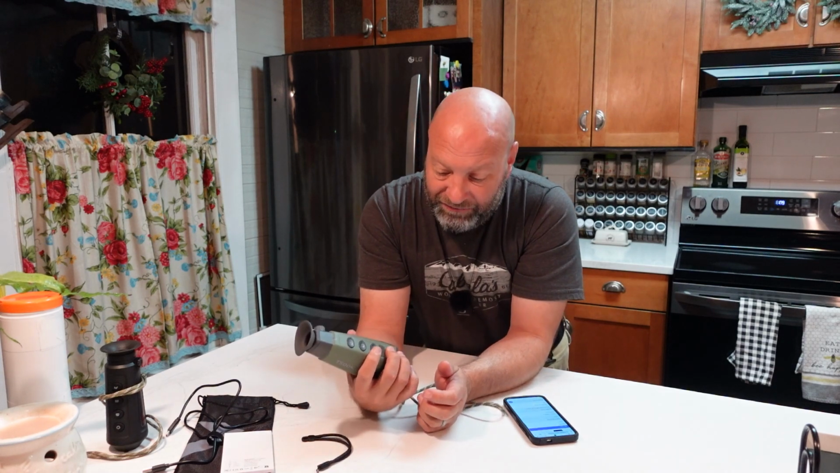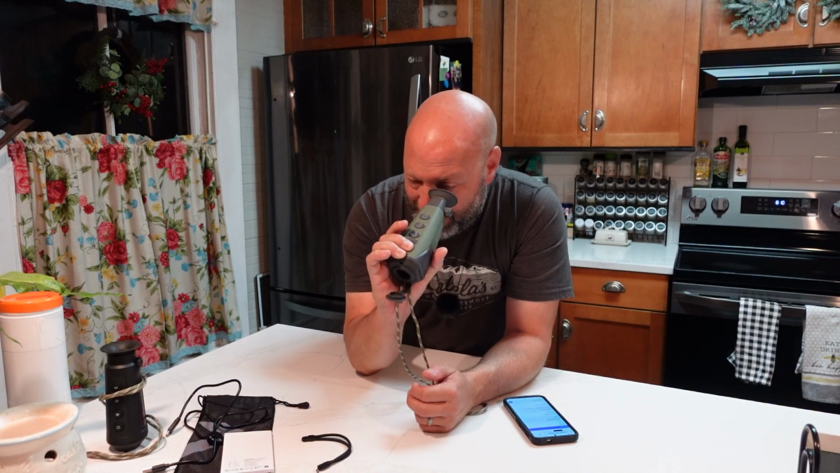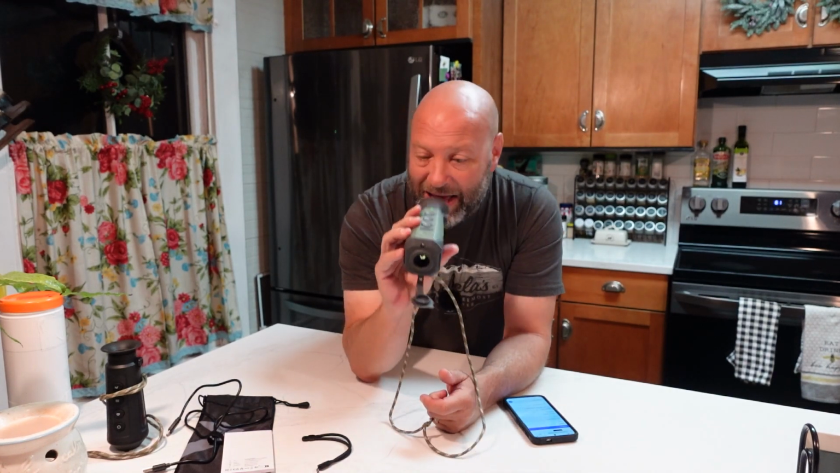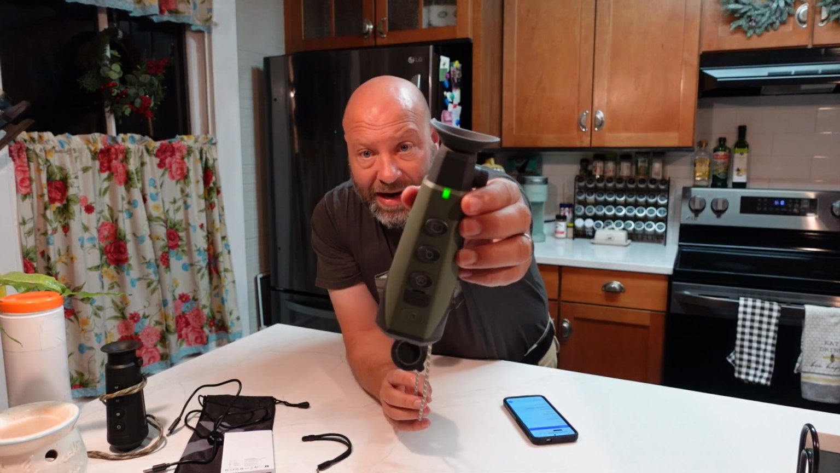You do have an LED indicator here, so when you are on and going through your modes, it's going to tell you what's going on, which is nice. So if I turn this on real quick here, you'll see it's going to pop up and say TOPDON. I don't know if you'll be able to see that, but there it is, and this thing's up and running now. And see, it's got the green light on there, right? Green LED running on the top of that.